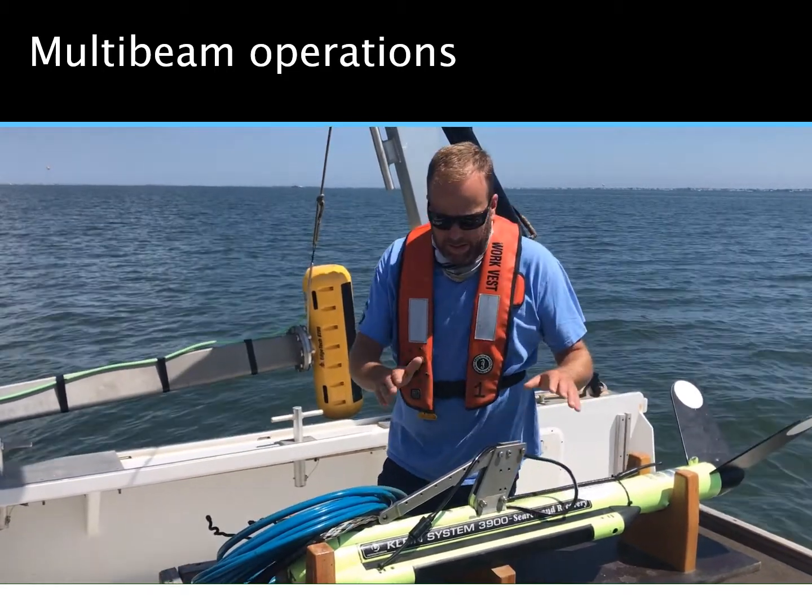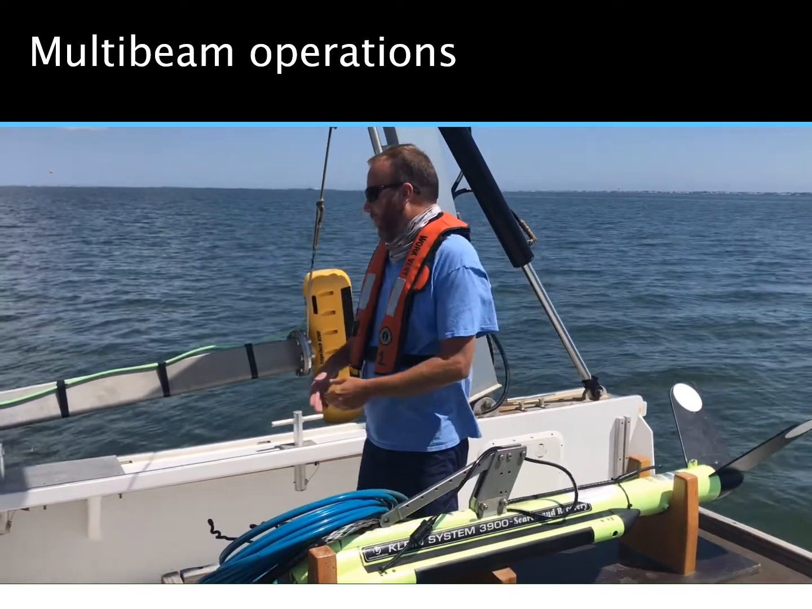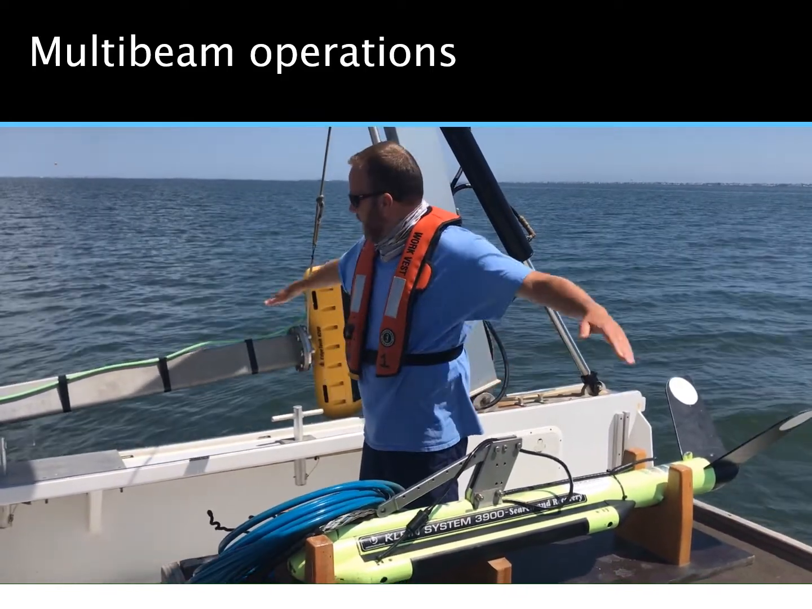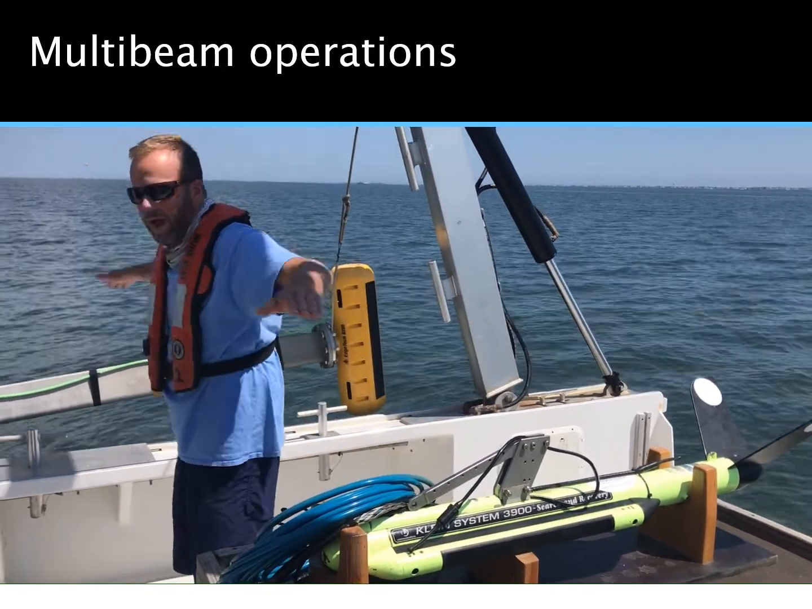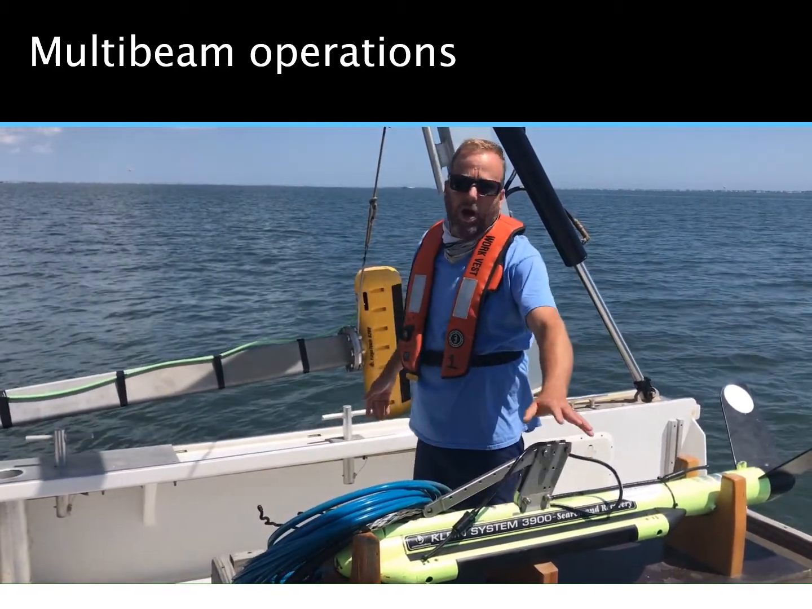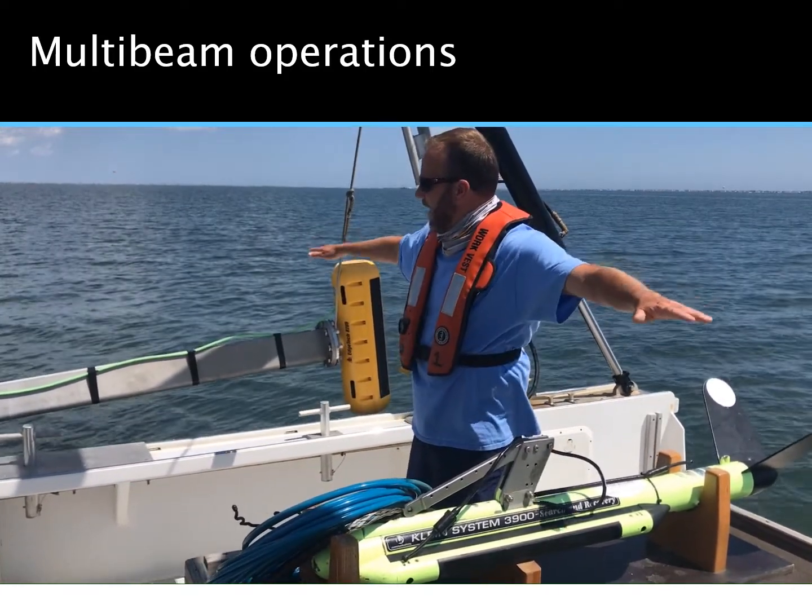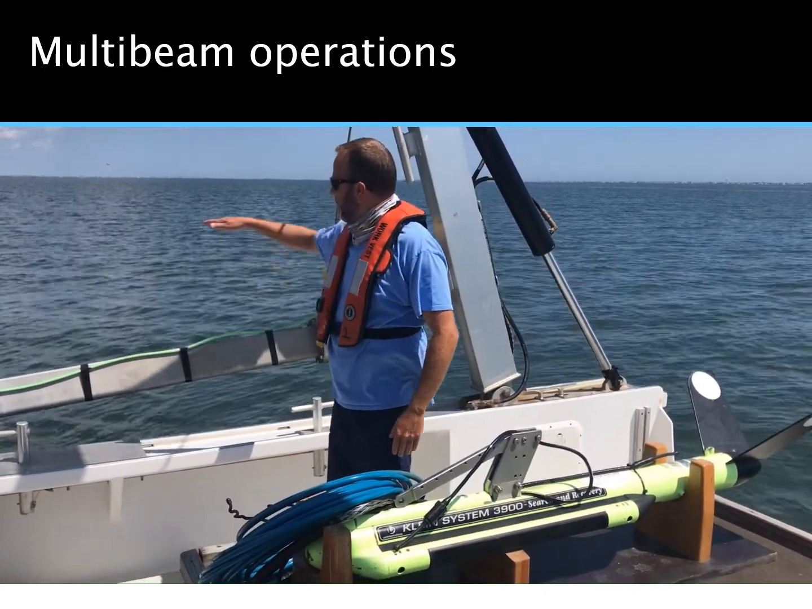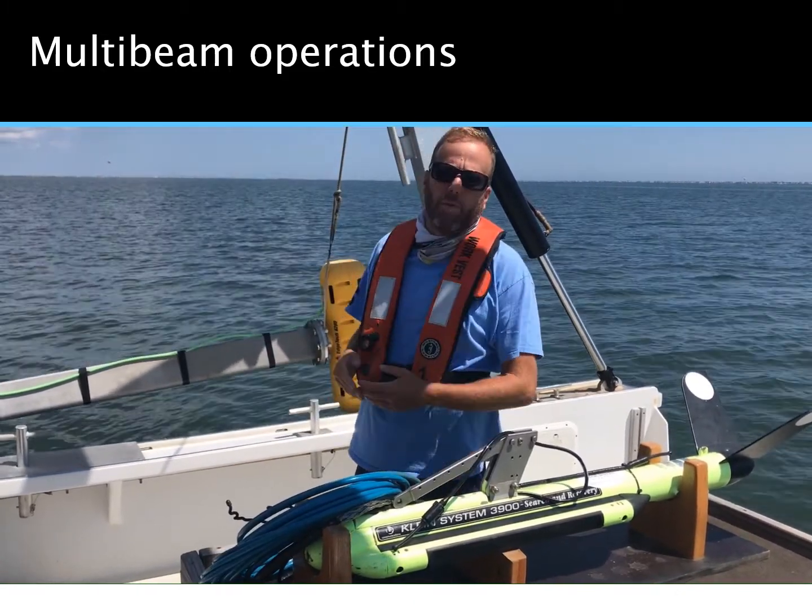So both of the systems are going to be scanning off to the side of the boat, anywhere from 10 meters to either side of the boat, right? As the boat moves forward, 10 meters each way to, in some cases, 150 or even more, depending on the system. As it does that, a multi-beam sonar is also going to tell you the depth of that water. So I'll show you an example of that when we get inside.